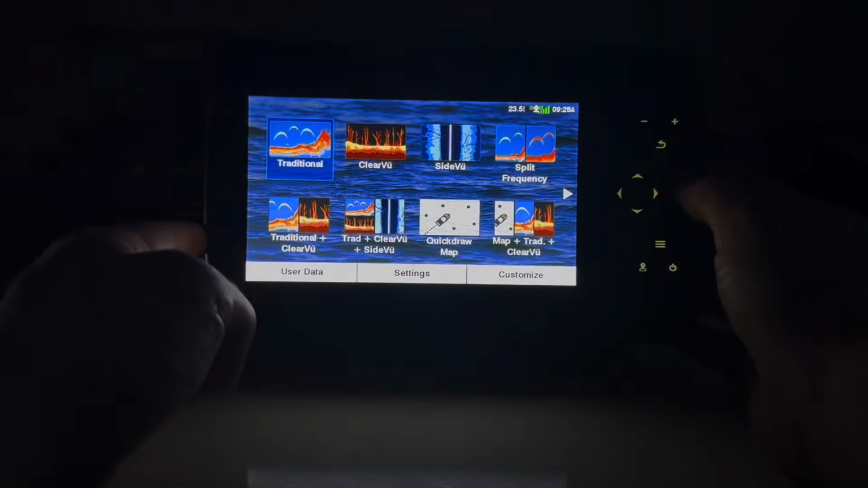I really wouldn't recommend staying with a solid color, because obviously you're not going to get those color differences that tell you how deep the sonar is actually hitting. But anyway, I digress. Like I said, this is the typical sonar. So let's go back to the main screen here, and then we'll go over to ClearVü.